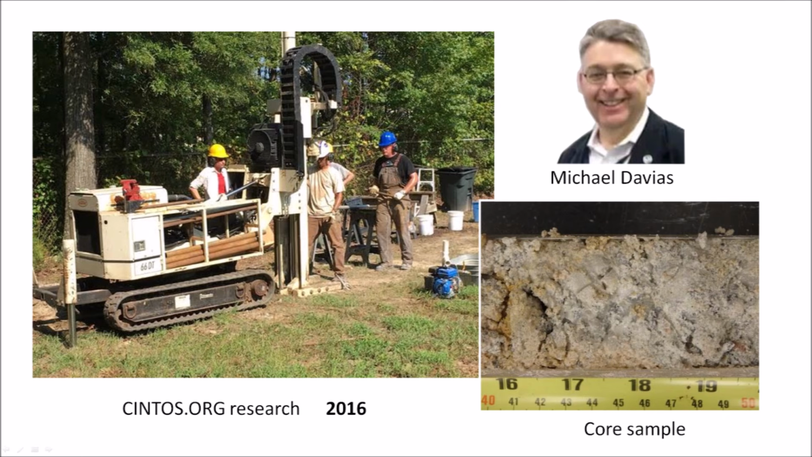During the summer of 2016, Michael Davias conducted a coring operation on the Midlothian platform. The goal of the operation was to reach the bedrock beneath the gravel, but it was not reached as expected at a depth of 48 feet or 16 meters. This image shows the coring operation and a photograph of part of the core.